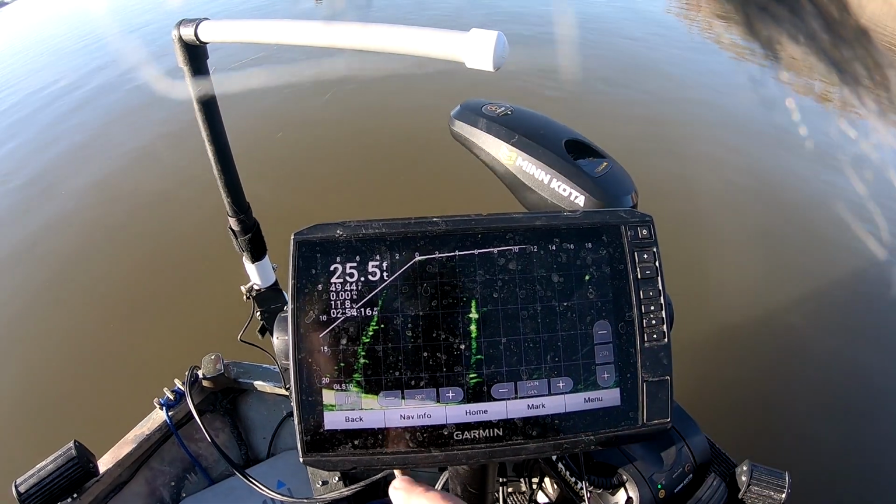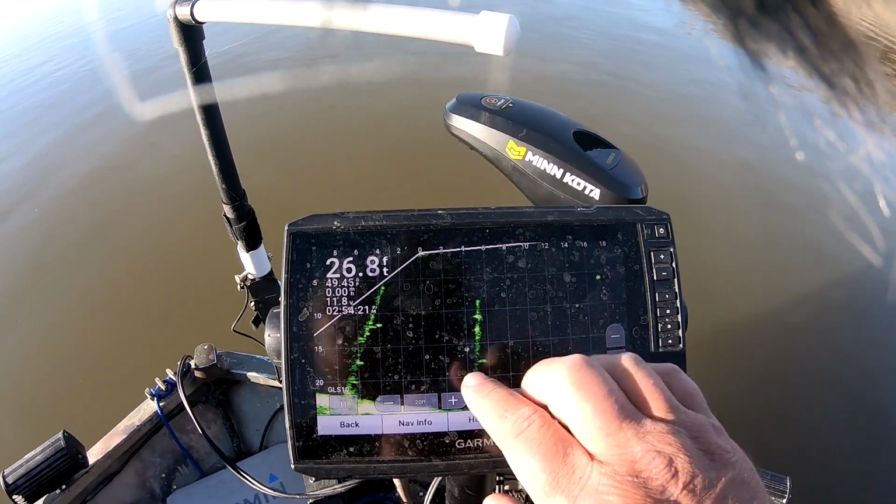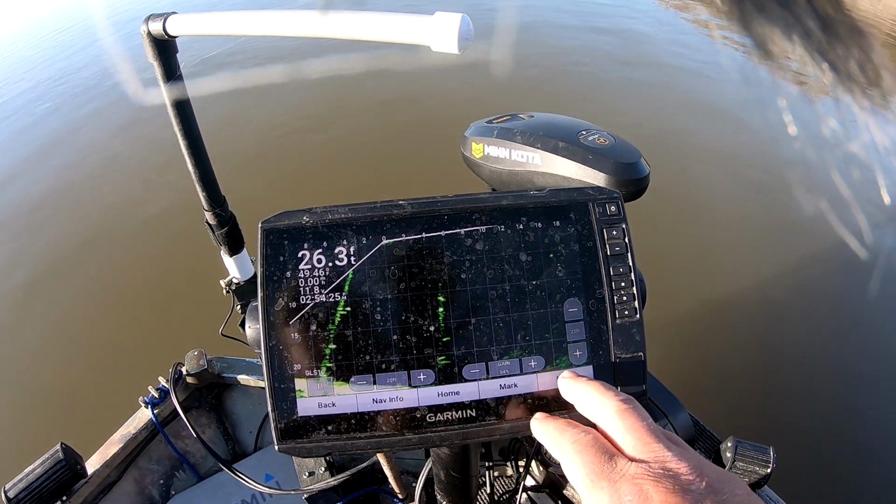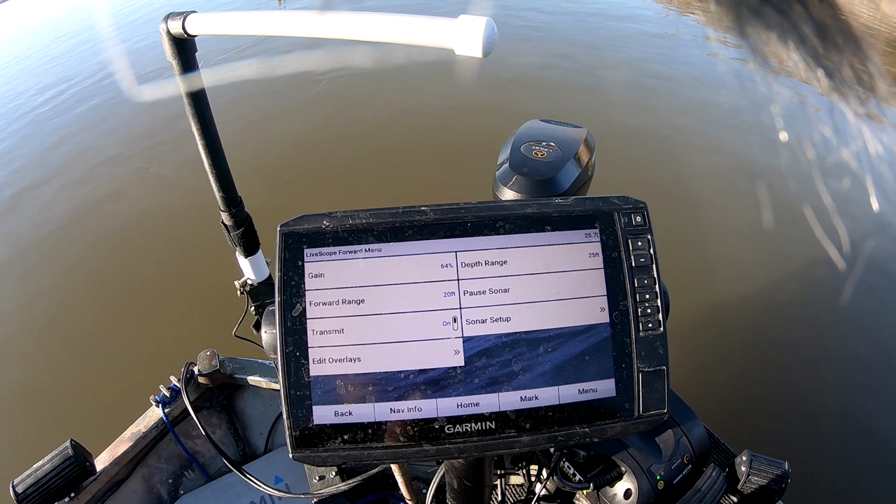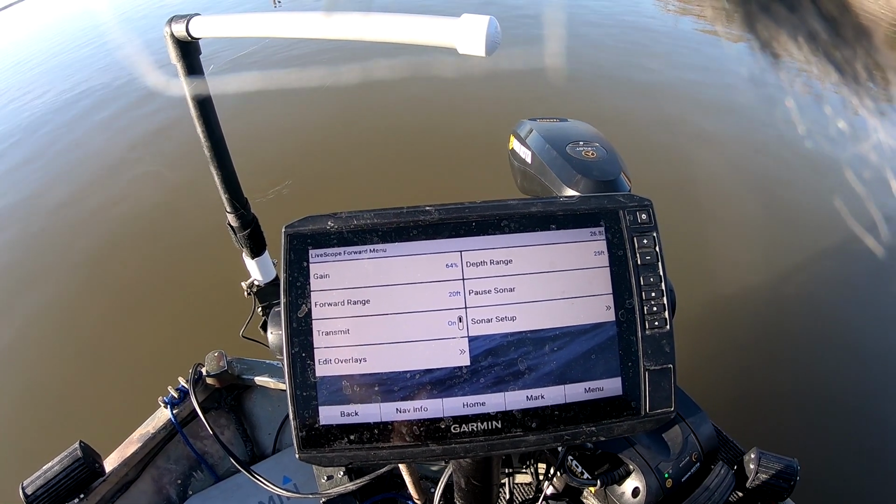You'll hook your system up, and everybody says, "Oh, your screen's clear. There's not a lot of clutter." Well, that's just in the settings. And basically, you pull it up when it's on default, and you go to your menu. And there are a couple things you want to do. Like I fish Mark Twain. It's stained water, but it's not muddy right now. I'd say the visibility is about 20 inches.